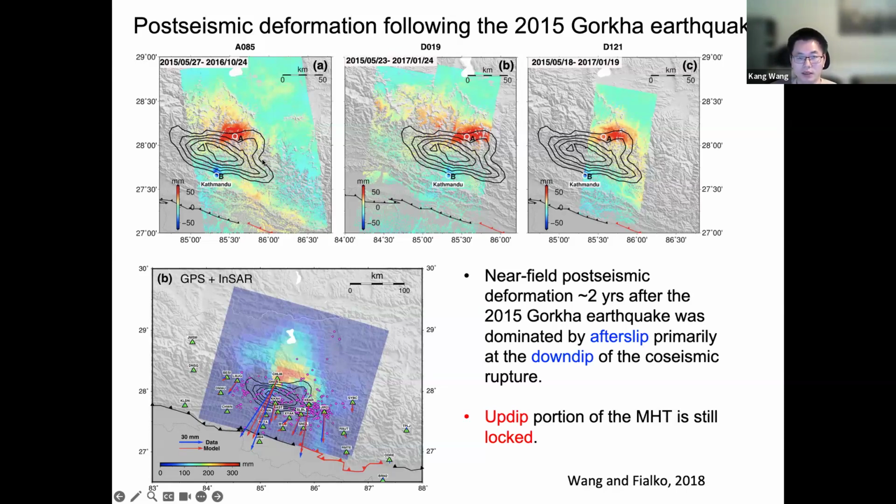So here it's the Gorkha earthquake. The Gorkha earthquake occurred in 2015 along the central Himalaya. And the post-seismic deformation of this earthquake was pretty well mapped by ALOS-2. And based on those data, you can derive the post-seismic slip model as shown by these black contours. This is just one of the models.